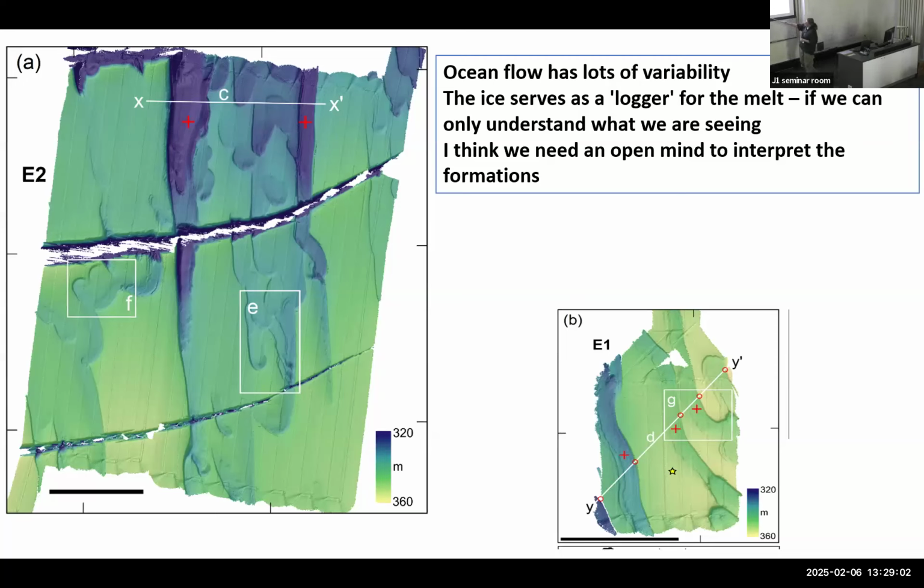And we suspect that if you start to have a small shape in the ice, that will steer the water so that there's a tendency for this shape to become deeper and deeper, something like that, or that the rotation somehow confines the flow.